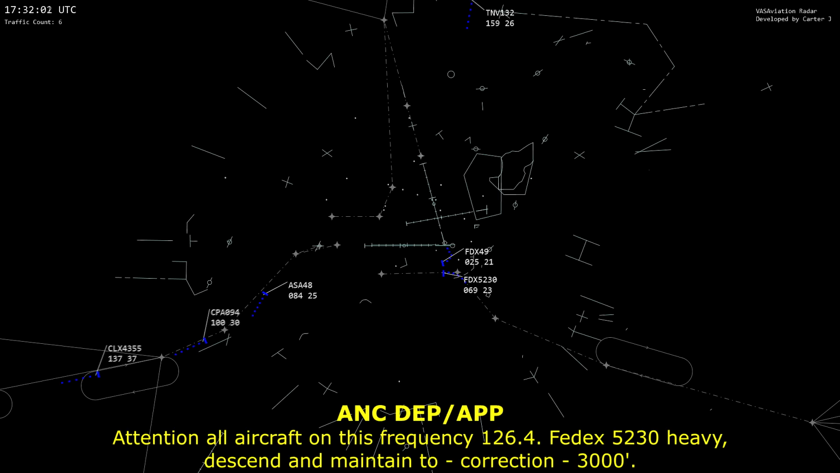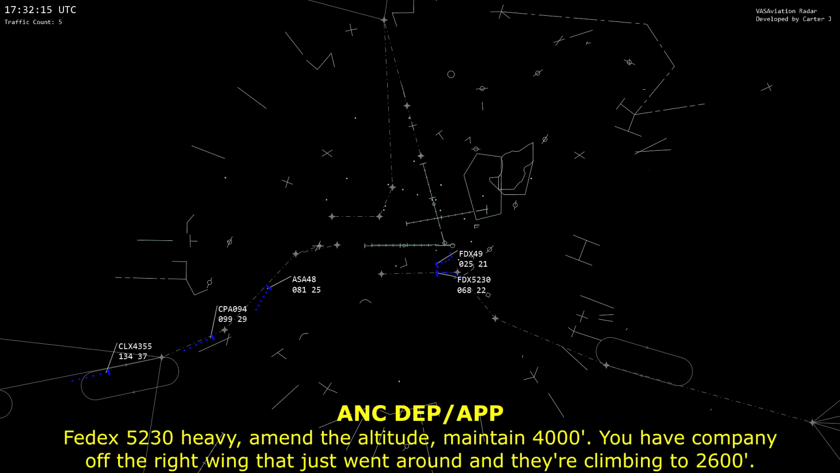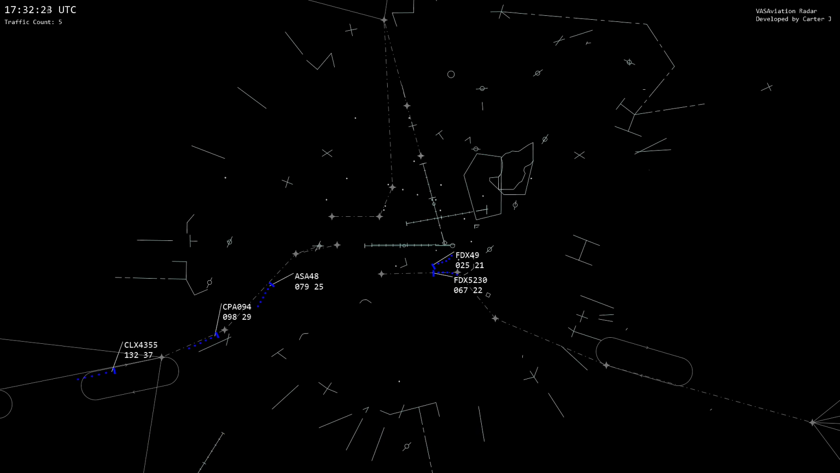All aircraft, this frequency 126.4, we're back. FedEx 5230 Heavy, descend and maintain 3,000. Send it to 8,000. FedEx 5230 Heavy, thanks. Maintain 4,000. Your company just off the right wing. They went around, they're climbing at 2,600. 4,000, FedEx 5230.